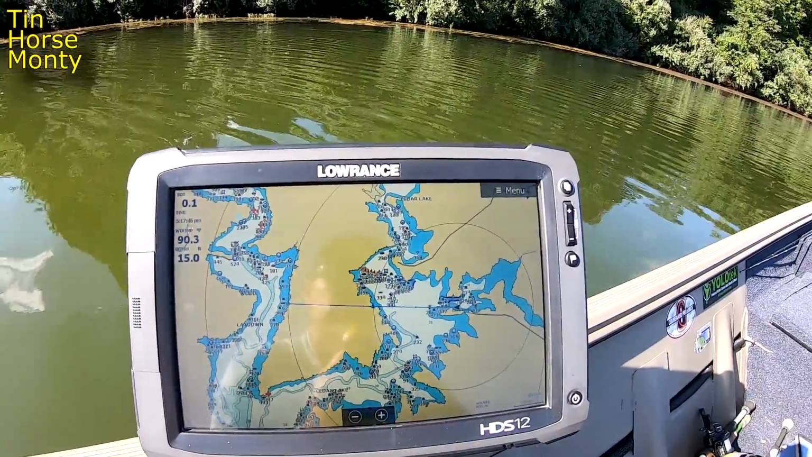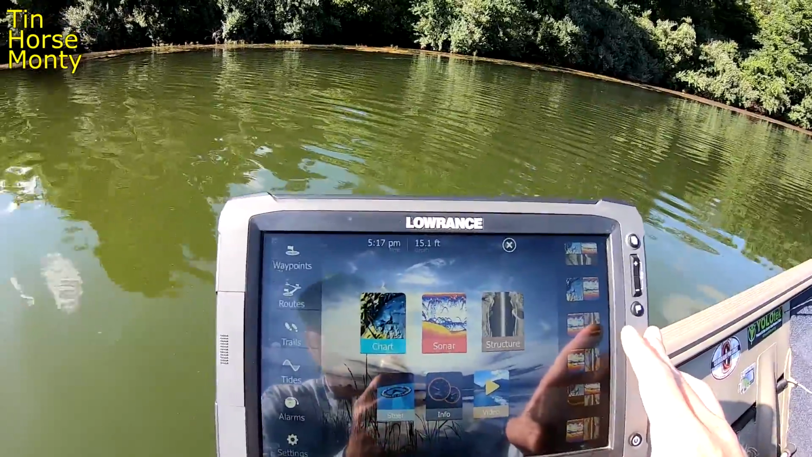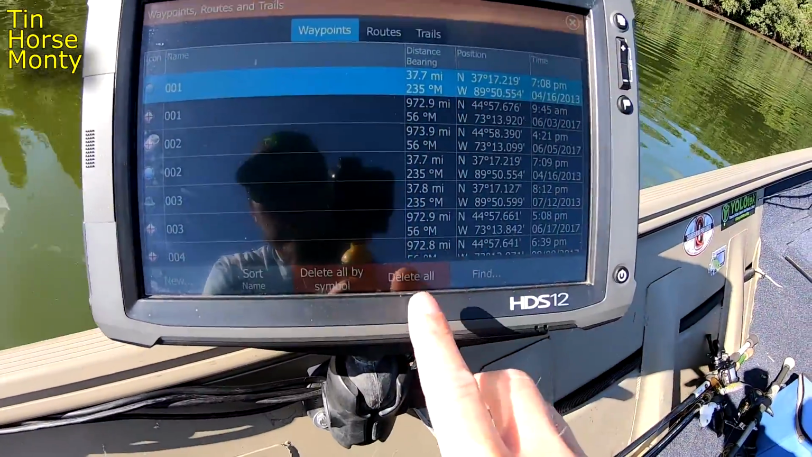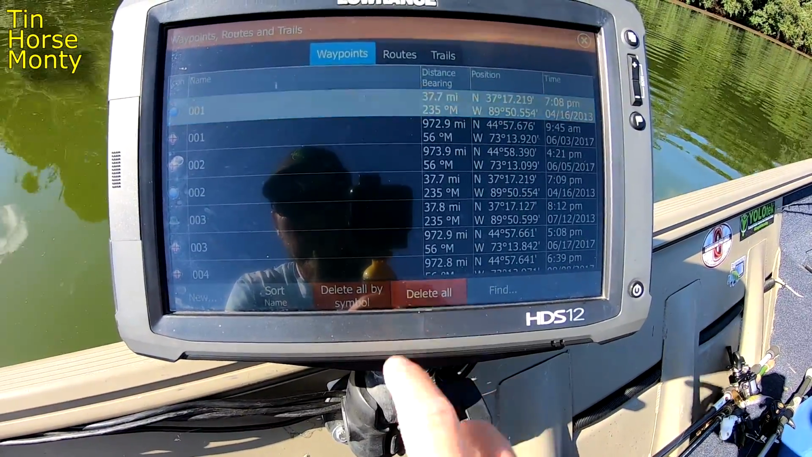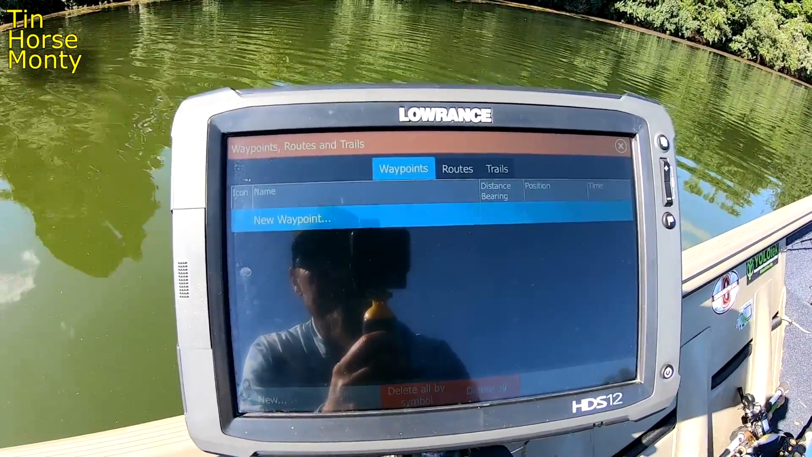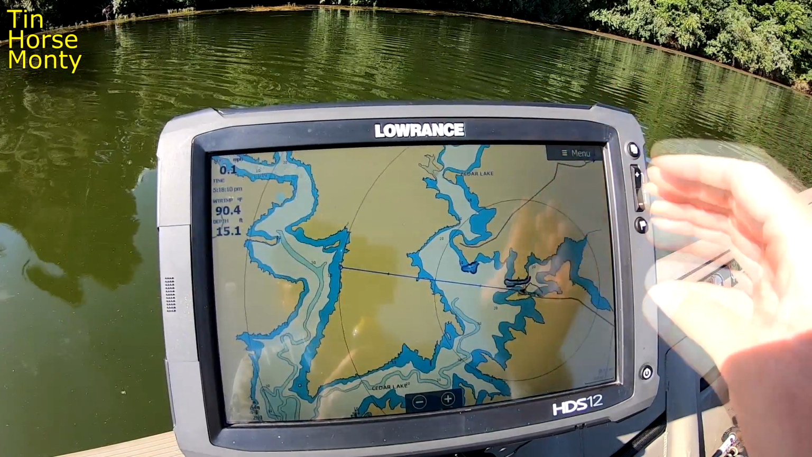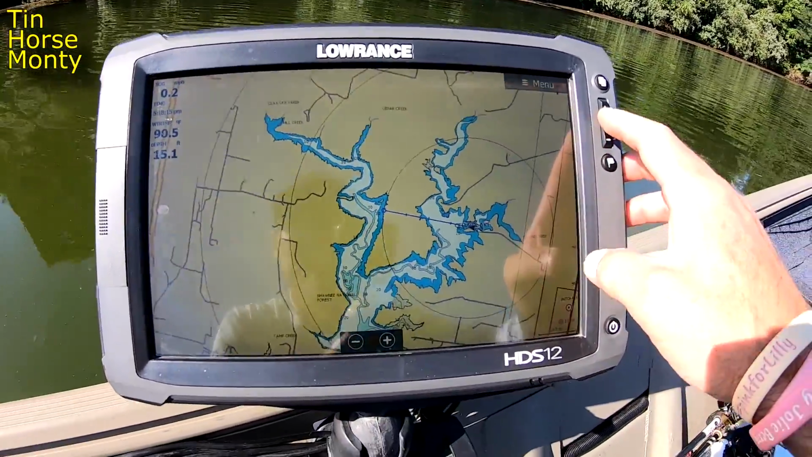All right, I've got it on the chart, and I'm gonna go ahead and push this pages menu. It's gonna take me to my waypoints. So I've got waypoints right here. Here's all my waypoints. As soon as I hit this delete all, they will be gone. So here we go. I'm gonna delete them all. Are you sure you want to delete? Yes. They're gone. Boom. Disappeared. Just like that.